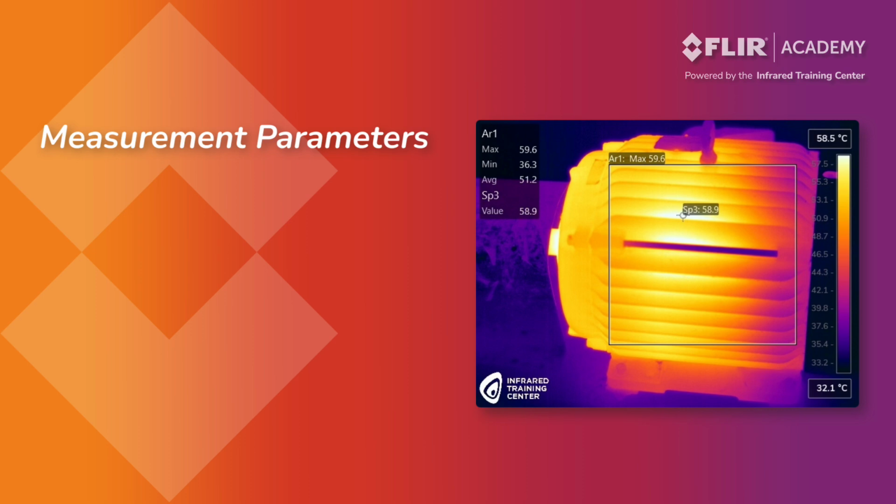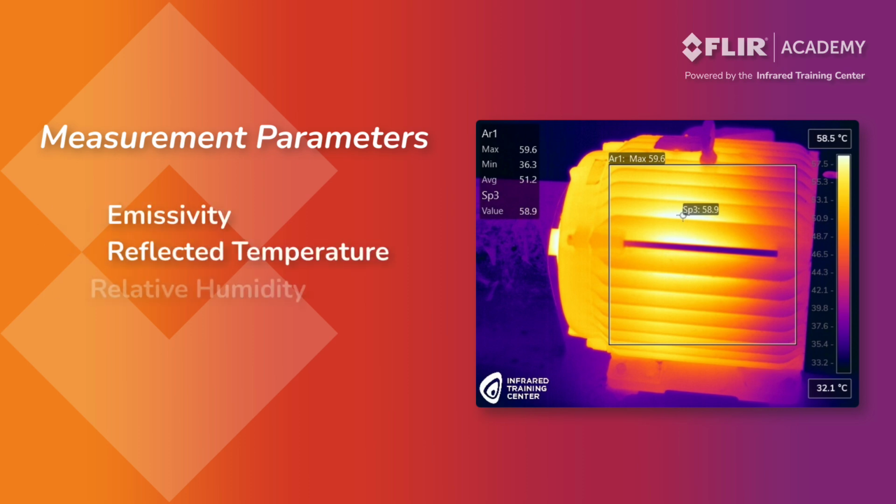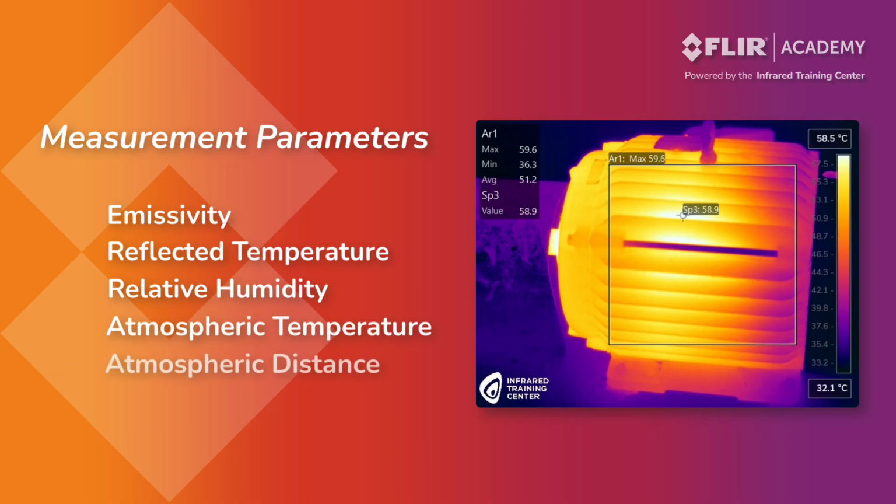When using measurement tools, you also need to adjust the values for emissivity, reflected temperature, relative humidity, air temperature, and atmospheric distance. These are known as measurement parameters. All five have an impact on temperature accuracy, with emissivity and reflected temperature being the most important.